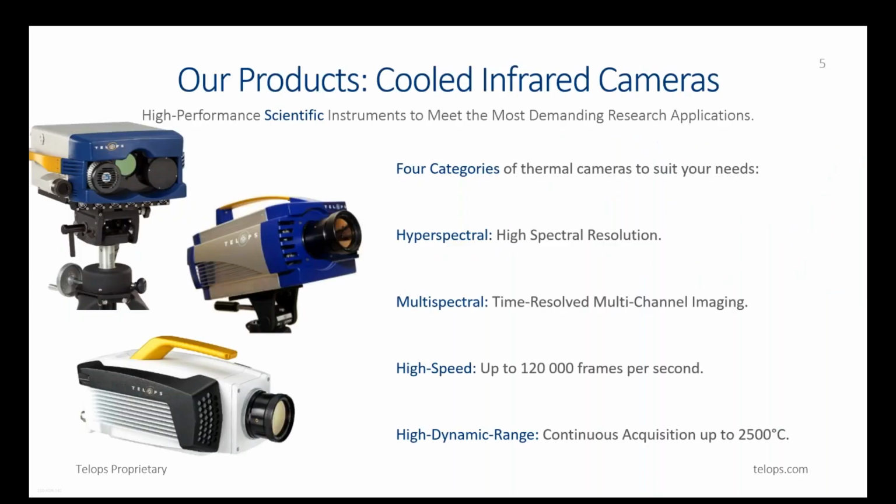Teleps manufactures 4 different types of cameras, each category featuring different models. The HyperCam is our flagship product. It features high speed, but also very high spectral resolution that translates into thousands of spectral channels. The multispectral infrared cameras are equipped with an 8-position fast rotating filter wheel, which allows the scene signal to be split into different spectral bands rather than just one broadband image, thus enabling spectral signature analysis.